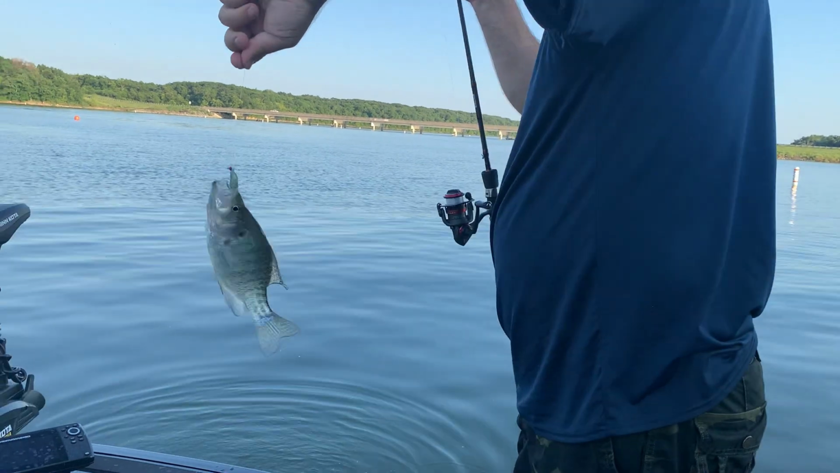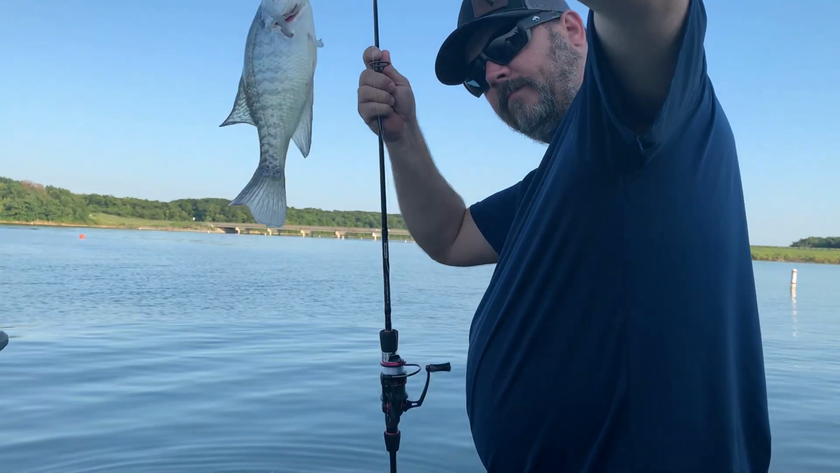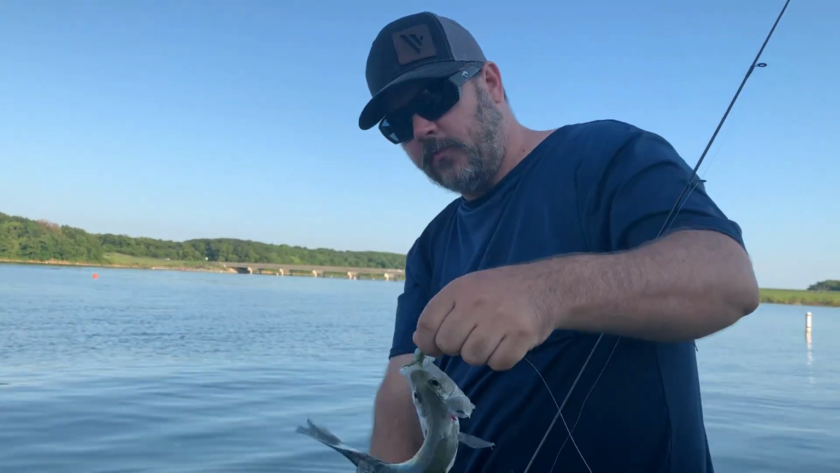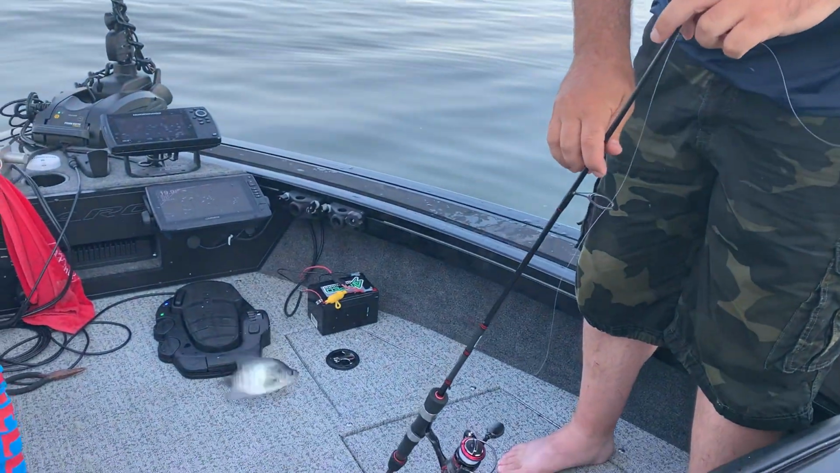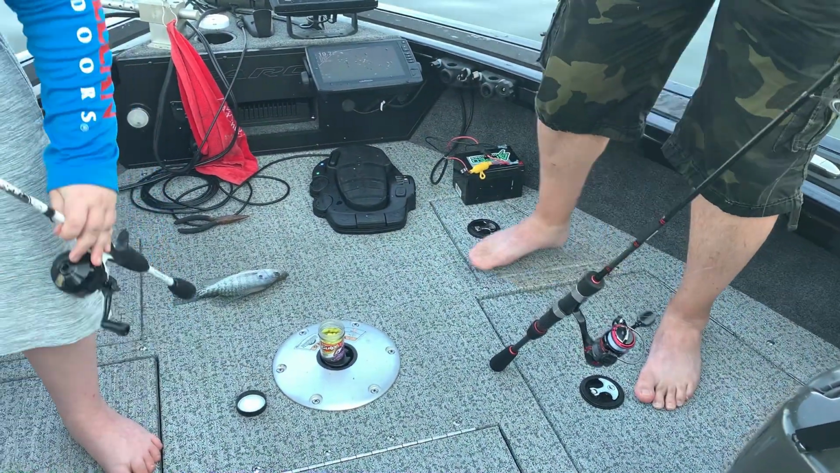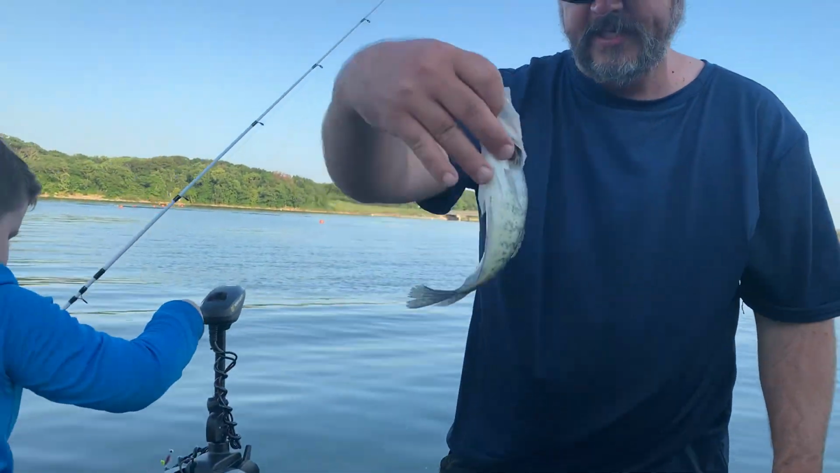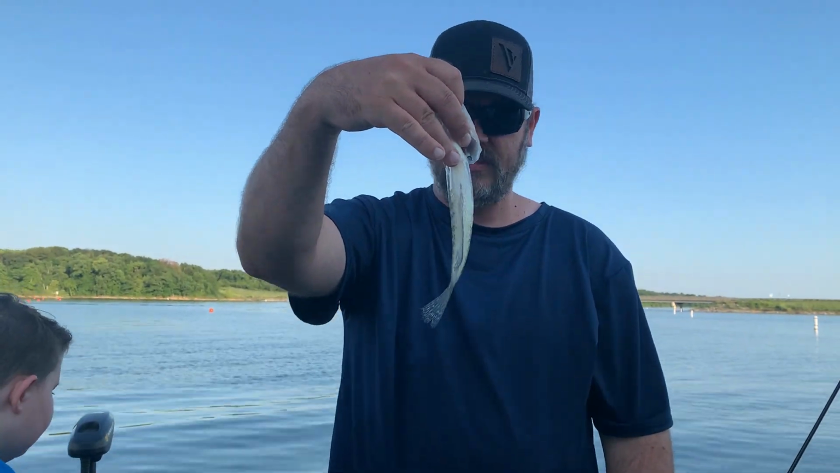That's not a bad one. He's 9 inches. Yeah, we've got 2 big ones in the live well, so we'll go ahead and keep that one. It's definitely edible, and from the spawn, they've actually fattened up already just a hair, because early, it is a little skinny.